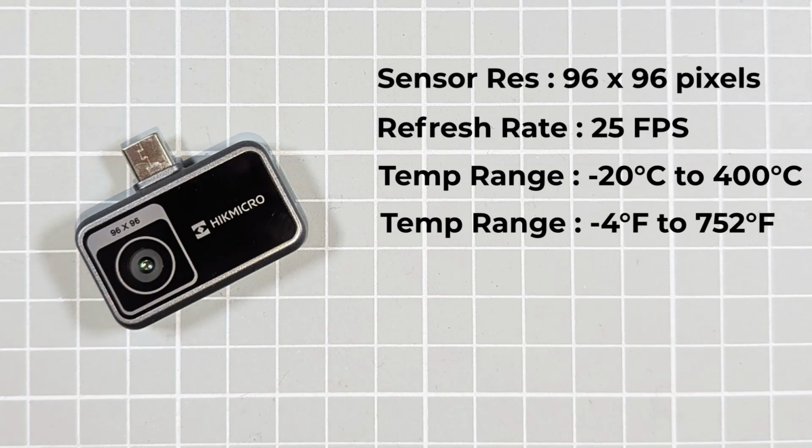So those will give us the actual differences in colours. Temperatures outside of those ranges will just show as either the lower limit or the upper limit. And the accuracy: we can actually measure temperatures from the screen image itself, and we will then get a temperature reading which is about plus or minus 2%.